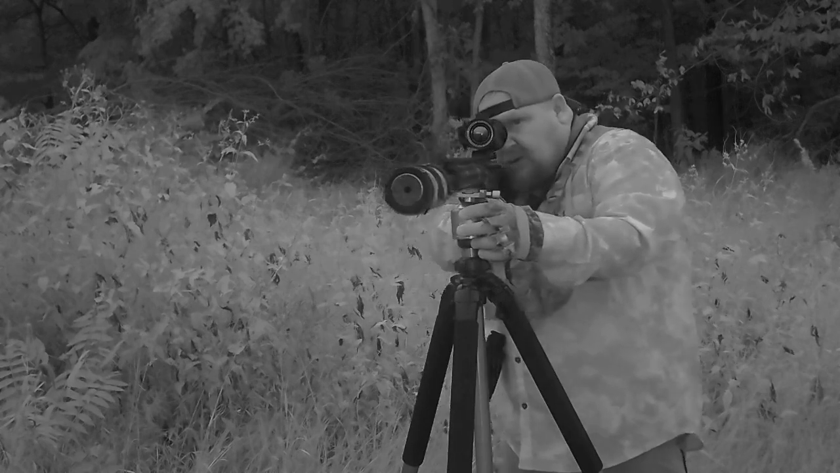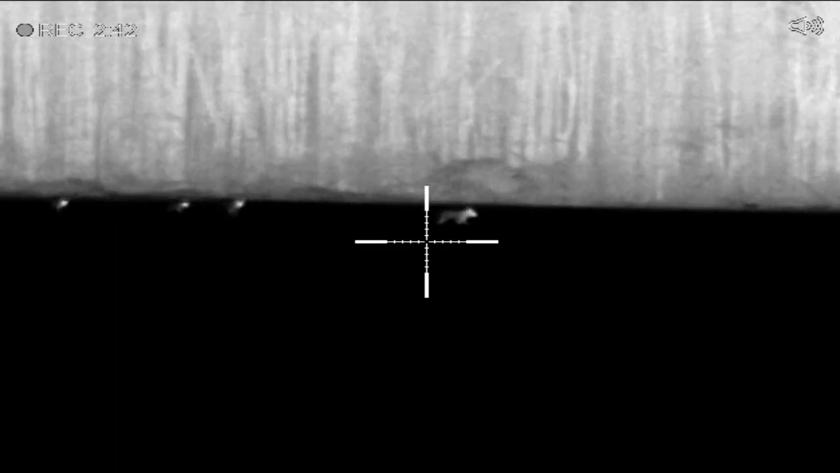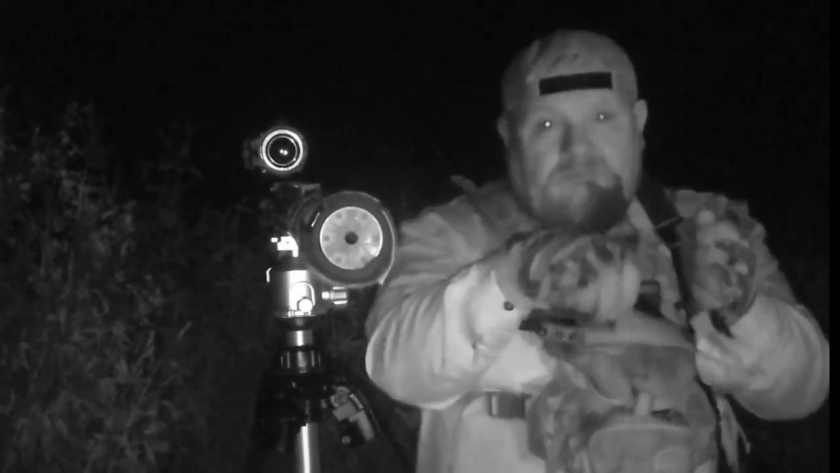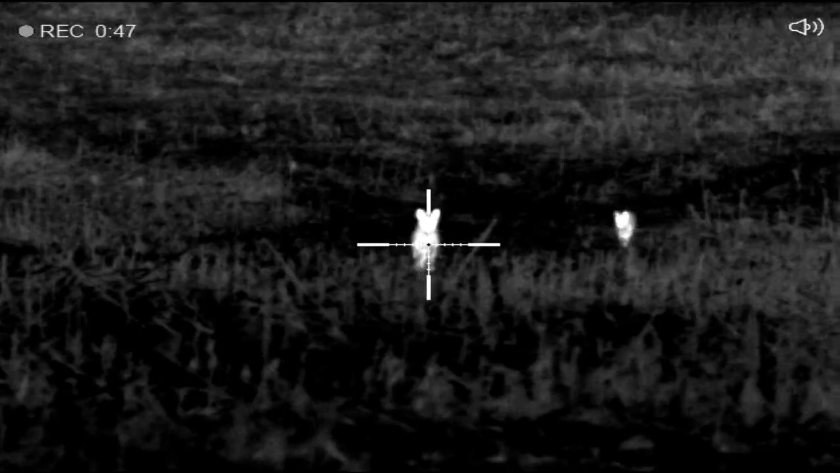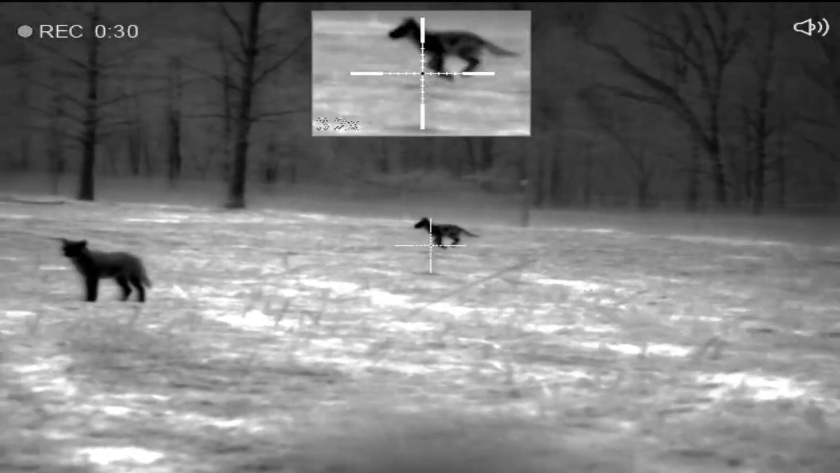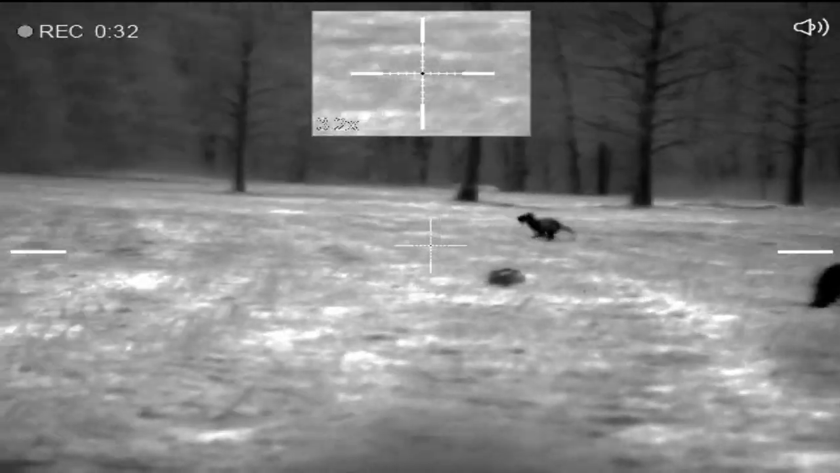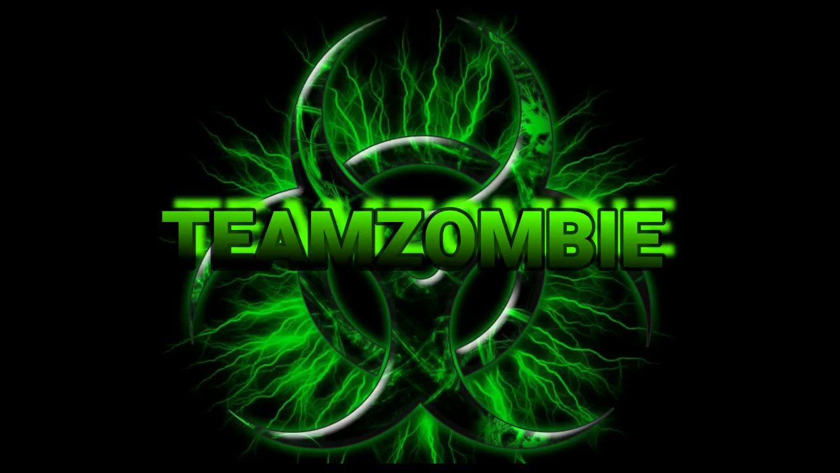I hope to be chasing these coyotes when I'm 100 years old. Ain't nothing more exciting to me than getting after an old dog or two. Heck, we go into work after we hunted all night, spend time with our family when we get home. Half the time we're walking around in zombie mode. I guess that's where we got our name from. That's it. We're Team Zombie.